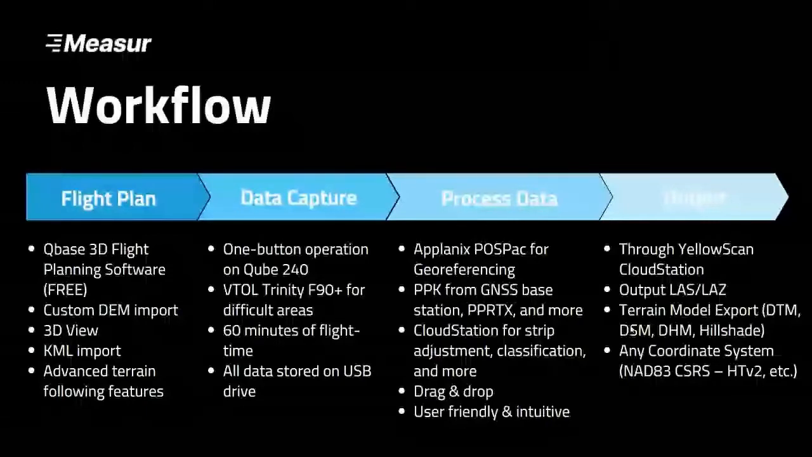Obviously, we're going to plan a flight plan. That's going to be in Cubase 3D flight planning software, the free software included with the Trinity F90 Plus. Then we're going to do the data capture, which is going to be our one-button operation on the Qube 240 and our VTOL fixed-wing drone.